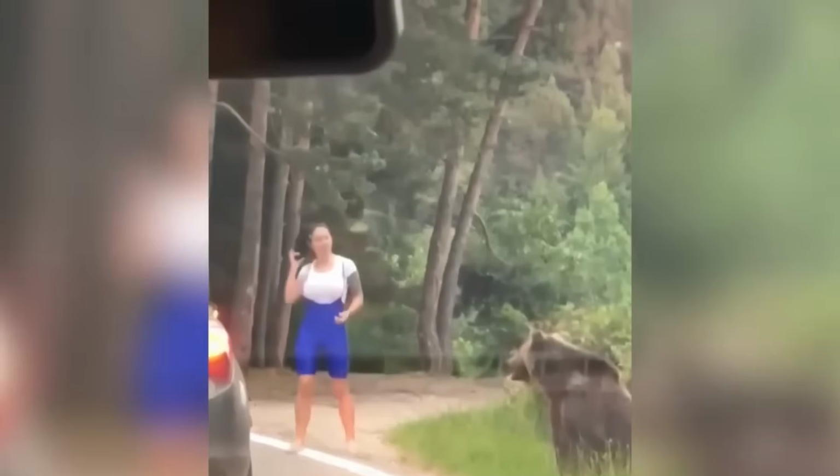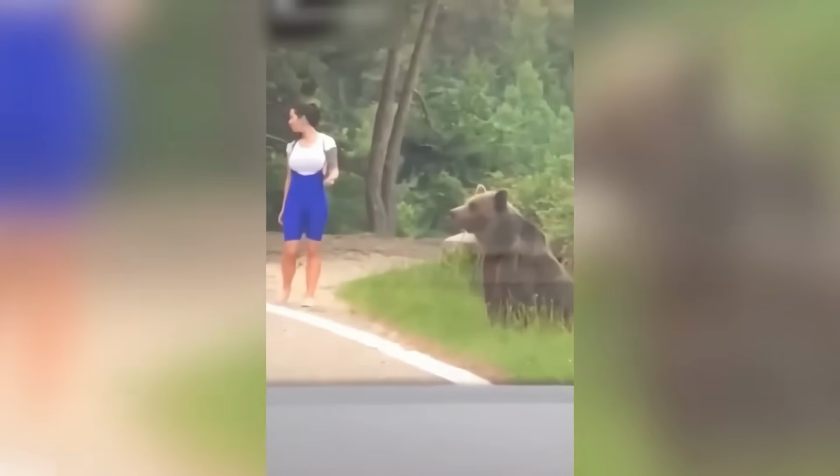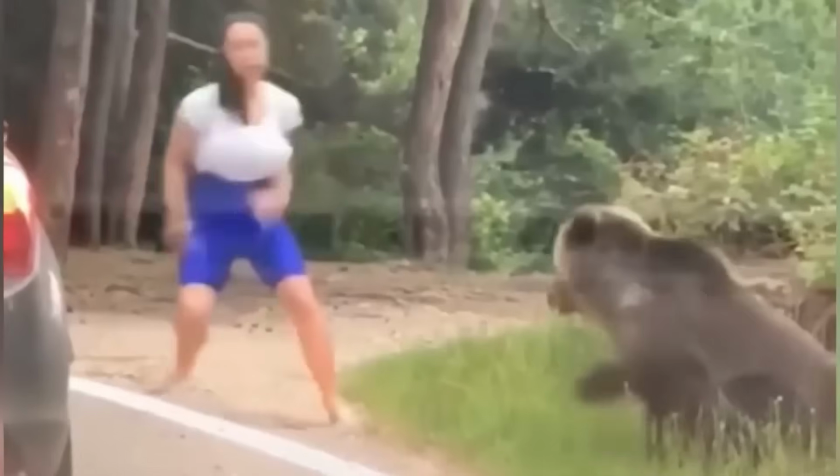This serves as a reminder of the importance of maintaining a safe distance from wildlife in their natural habitat. Encounters with wild animals can be dangerous and should always be approached with caution and respect for the animal's space. The footage also highlights the need for responsible behavior in natural environments to ensure the safety of both humans and wildlife.